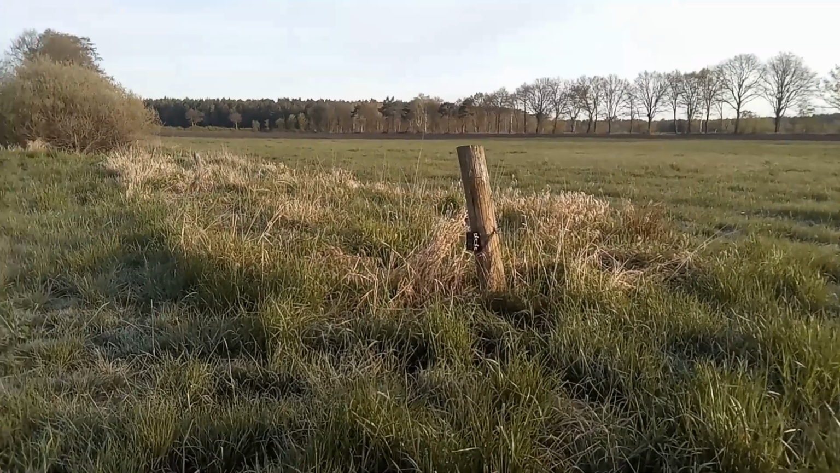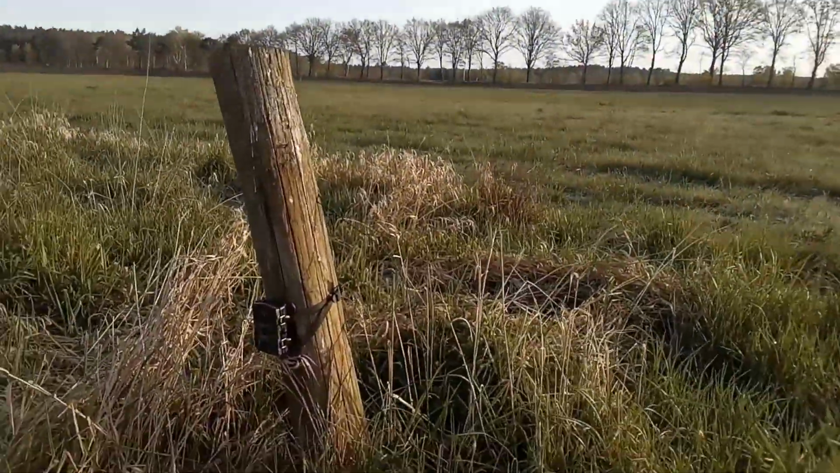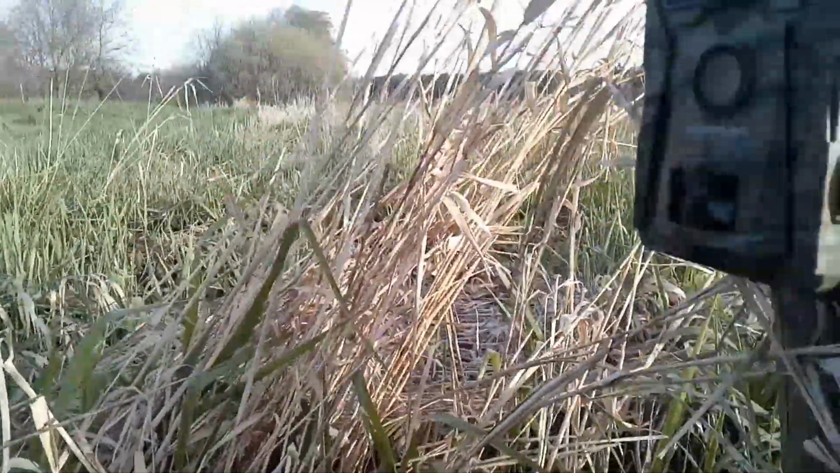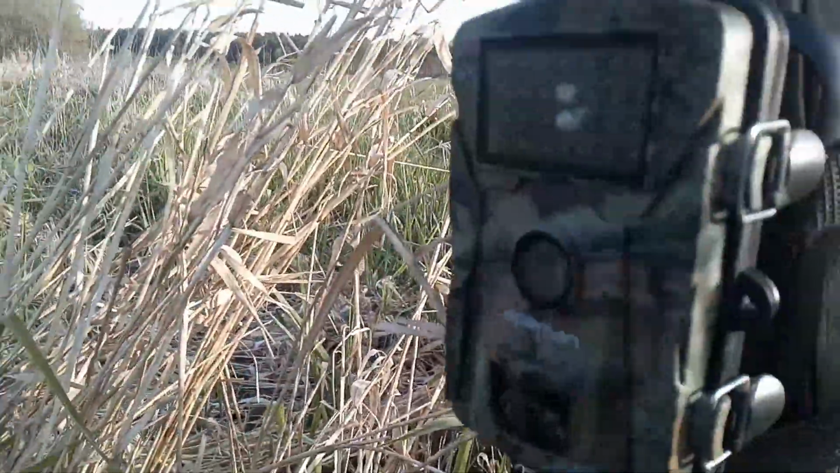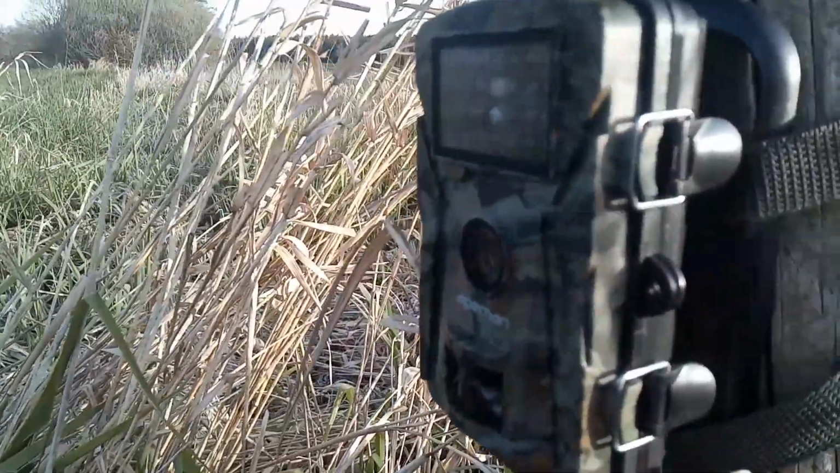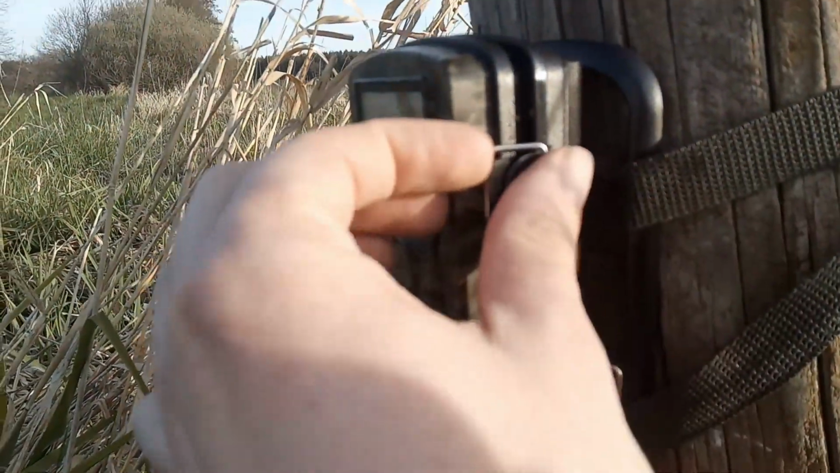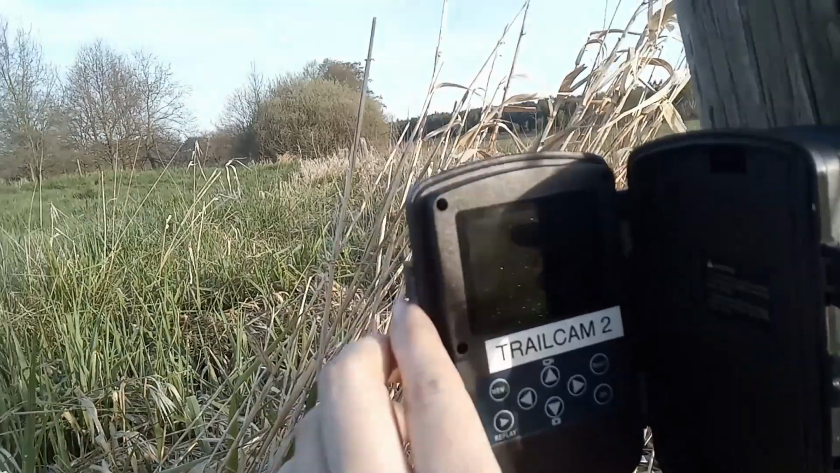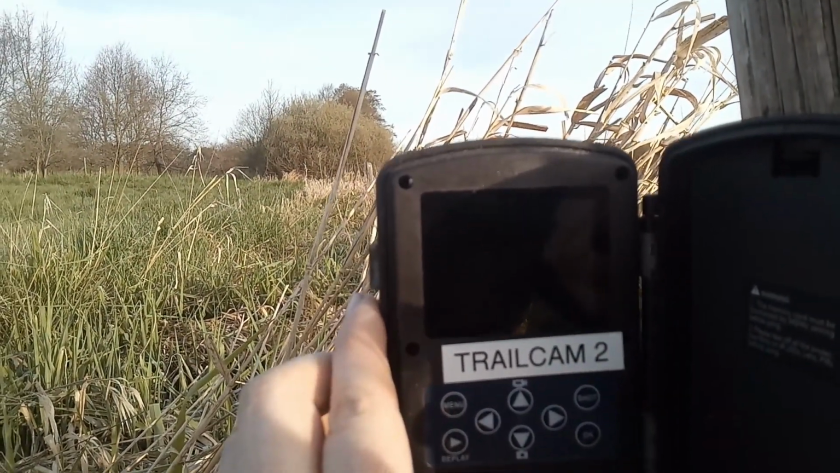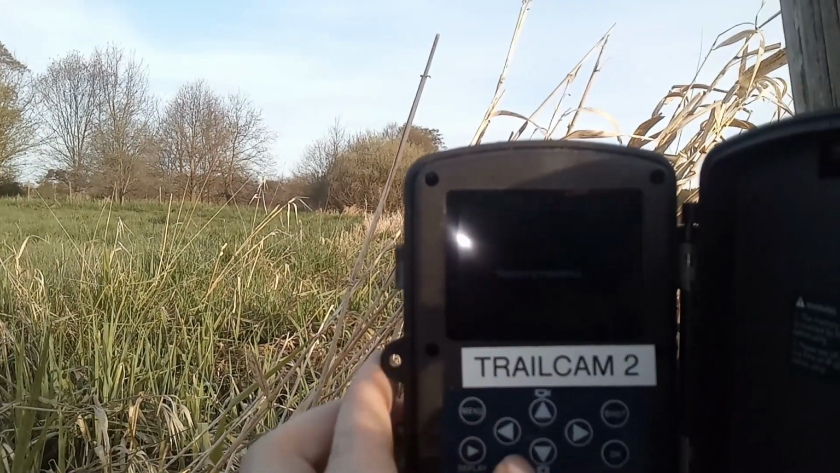Okay, location of the second trail cam. To be a bit careful with the holes in the ground here. One issue I can see is that it got some water on the lens. But let's see if this still says something or not. I'm gonna open it up and just flick it over to the mode where it should be showing the pictures. And that worked, that's a good sign.